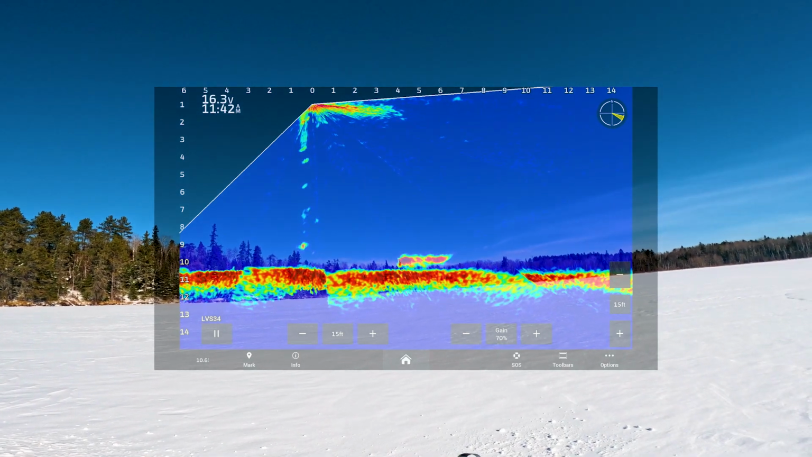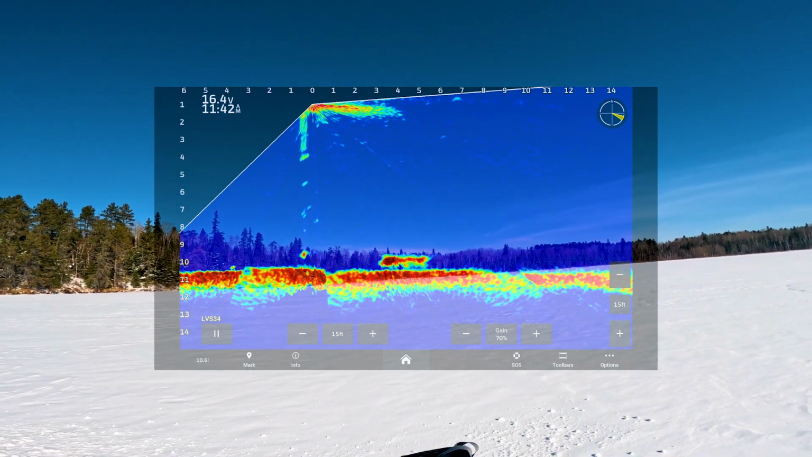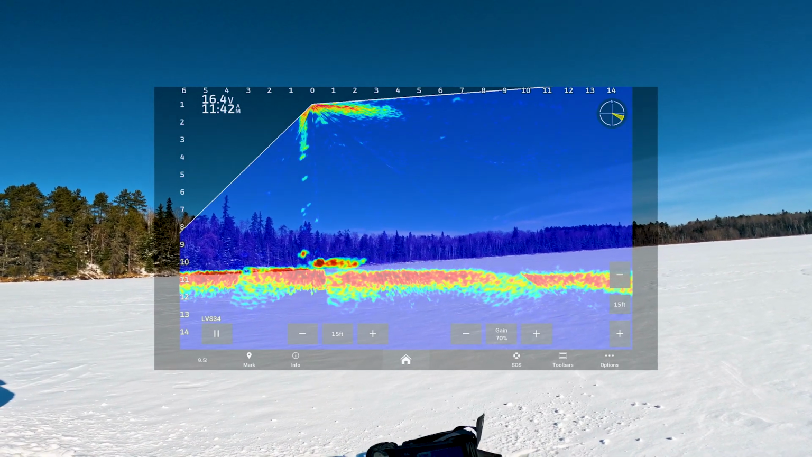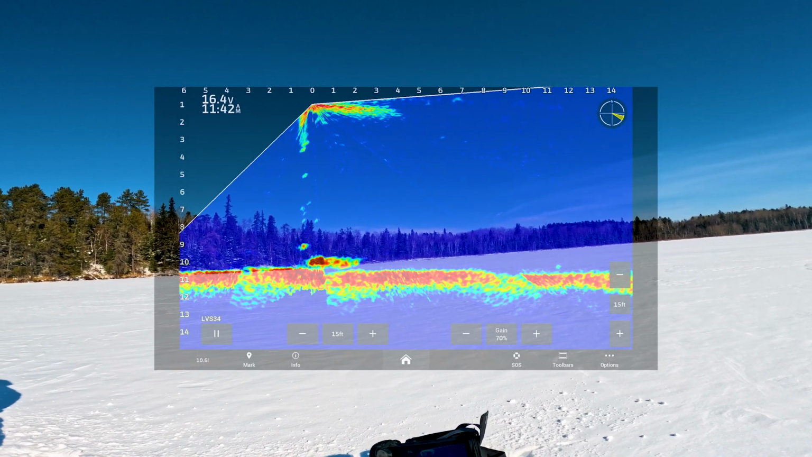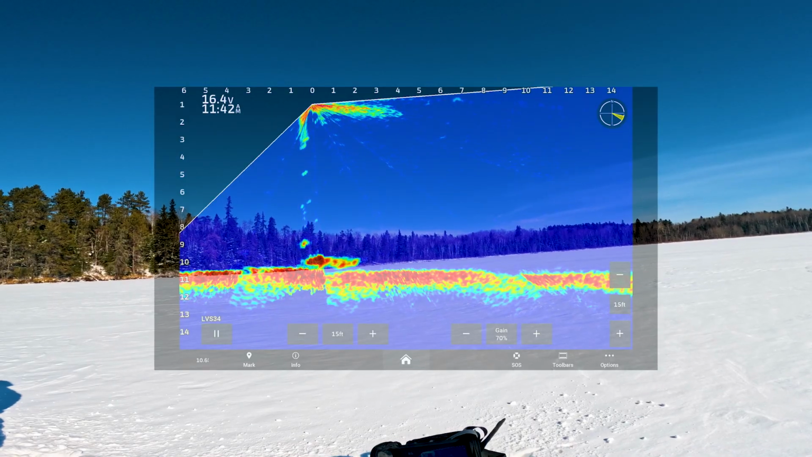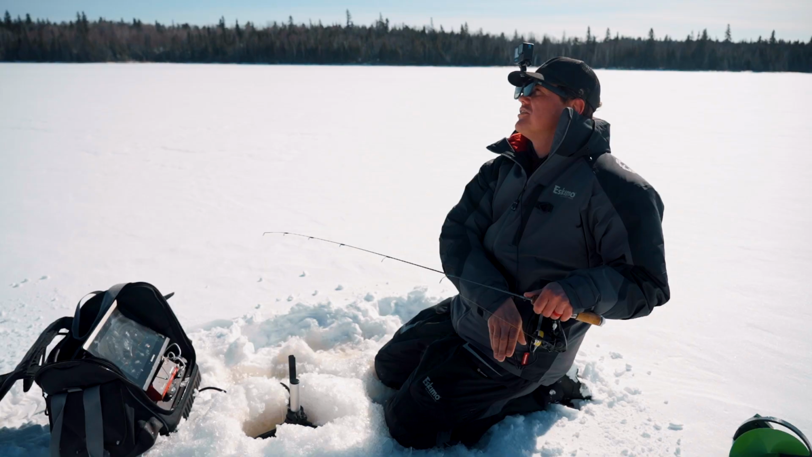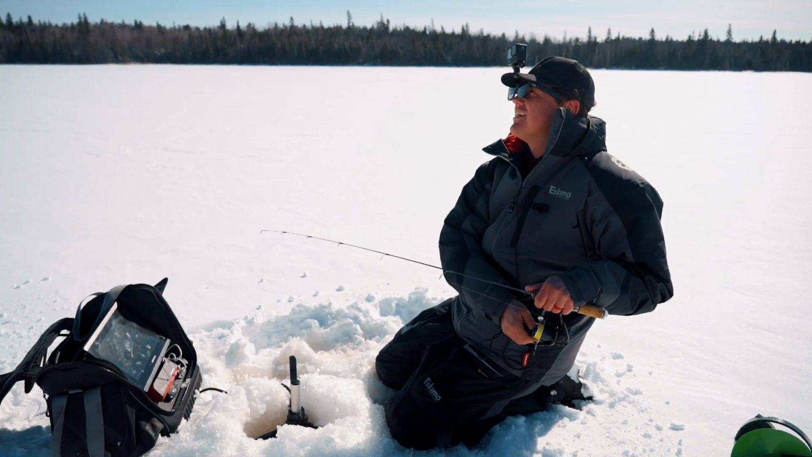Oh man, it's gotta be a big pike. Look at him, he's coming. He's coming. I'm gonna do a little raise. Oh, he's staring at it. He's staring at it. It's gotta be a big pike. Will he go vertical? Oh, he's starting to go vertical.